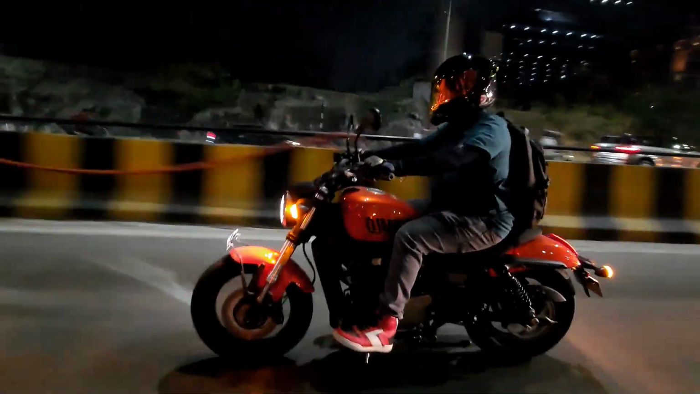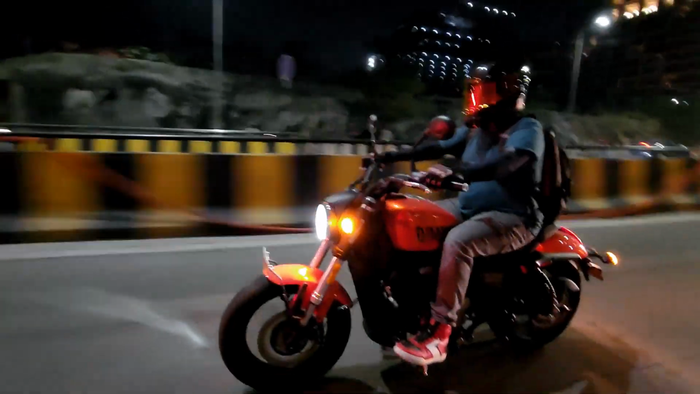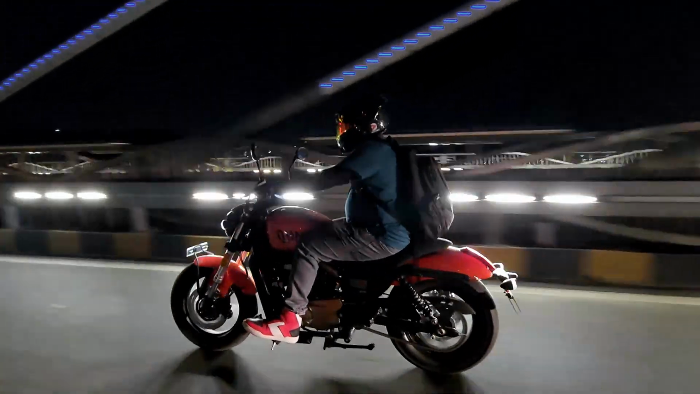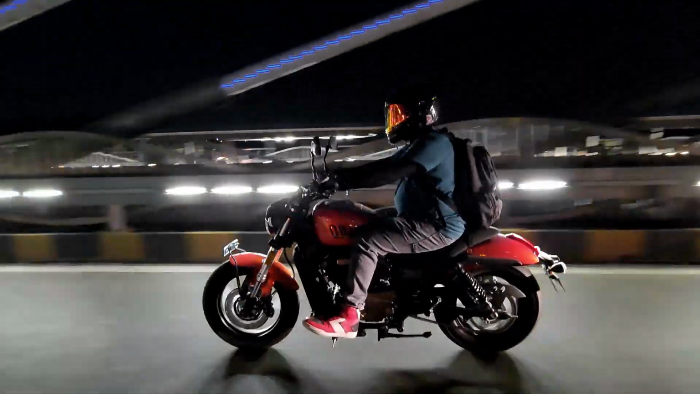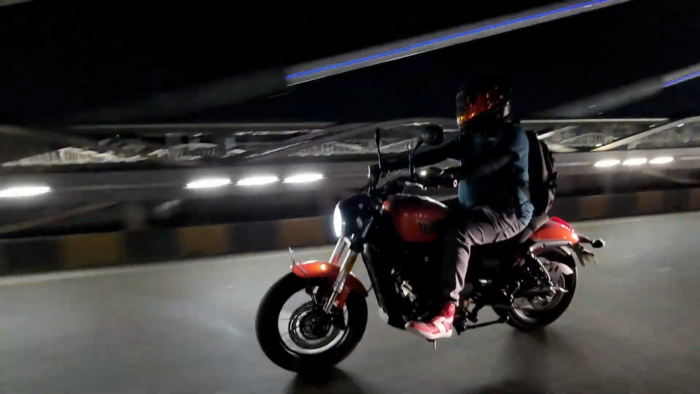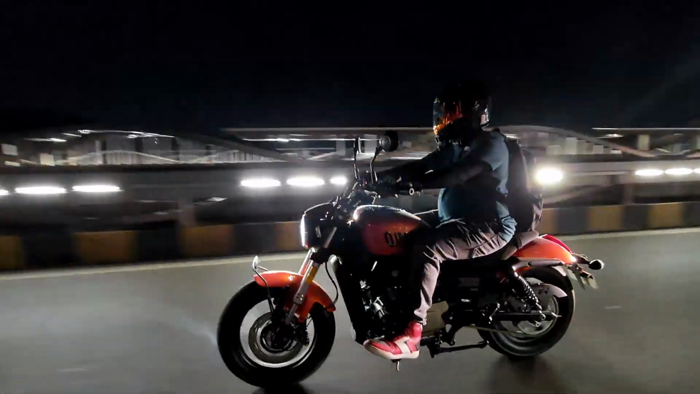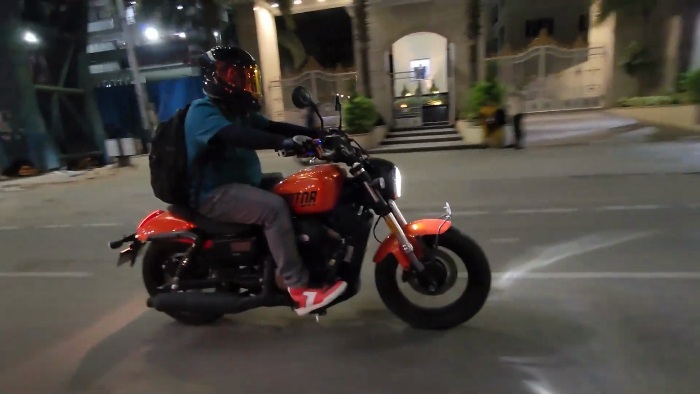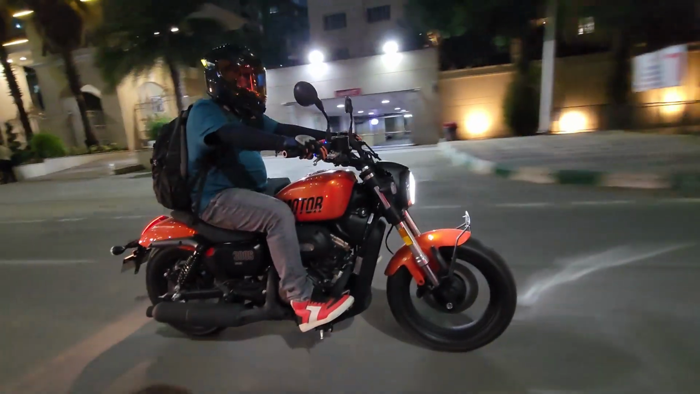It has a unique road presence. When you ride it, people just fall in love with it. So this is the overview of the QJ SRV 300, along with the comparison that I've given you with the same design concept from the Keyway, which is the V302C. I have already reviewed it. You can watch my top speed ride review of that model as well.